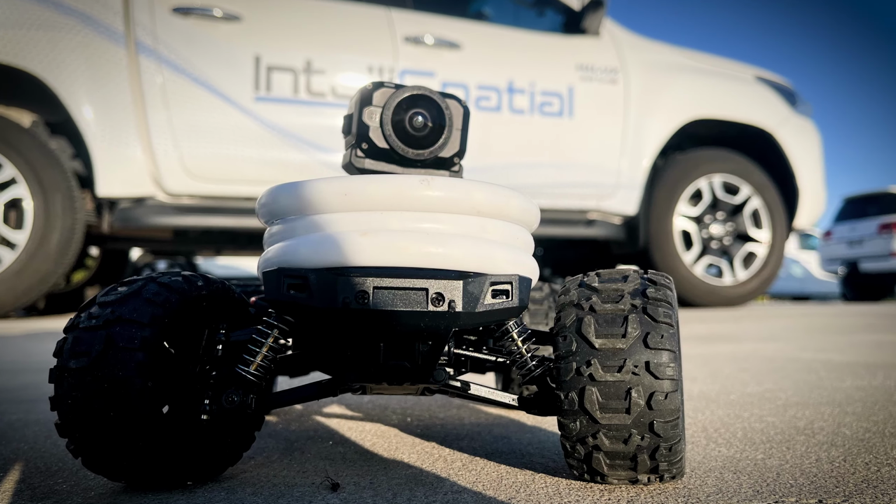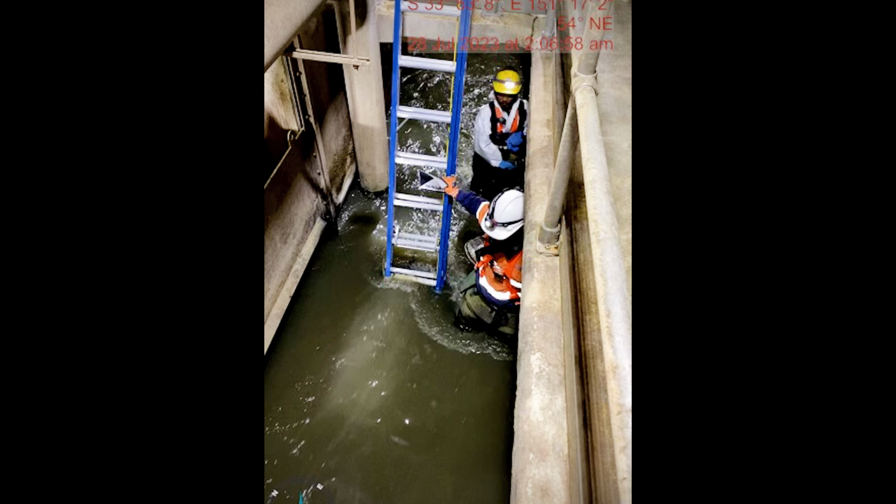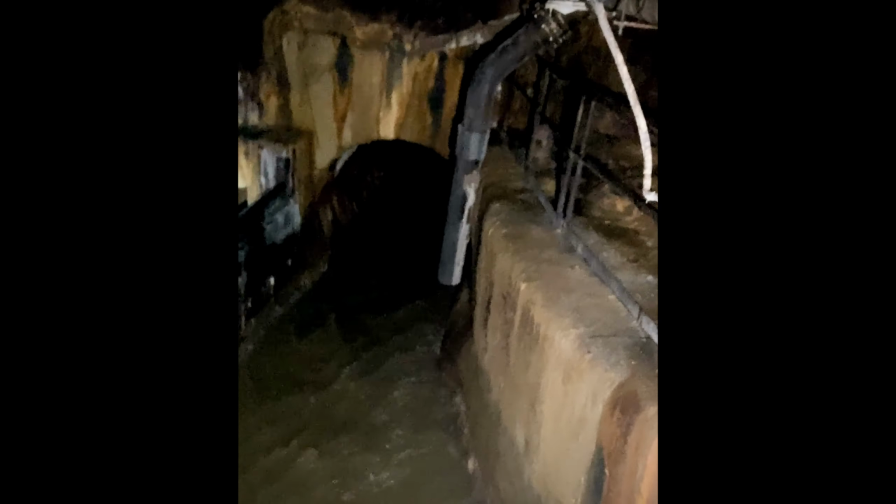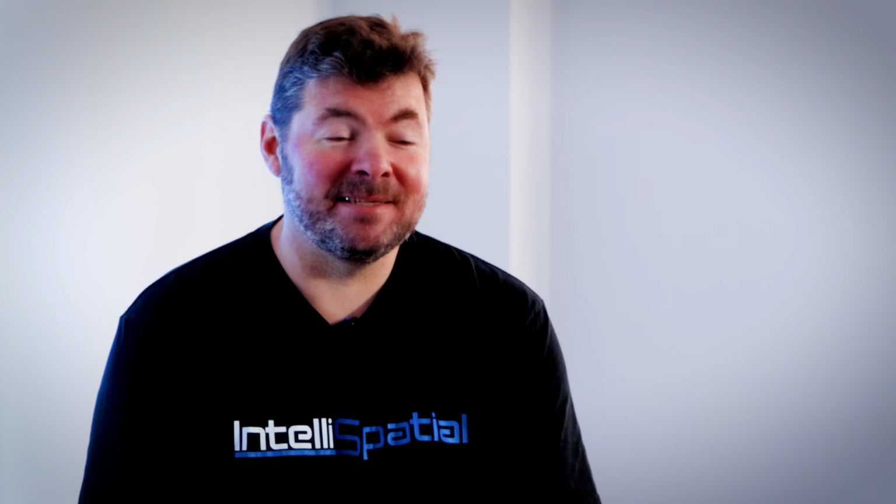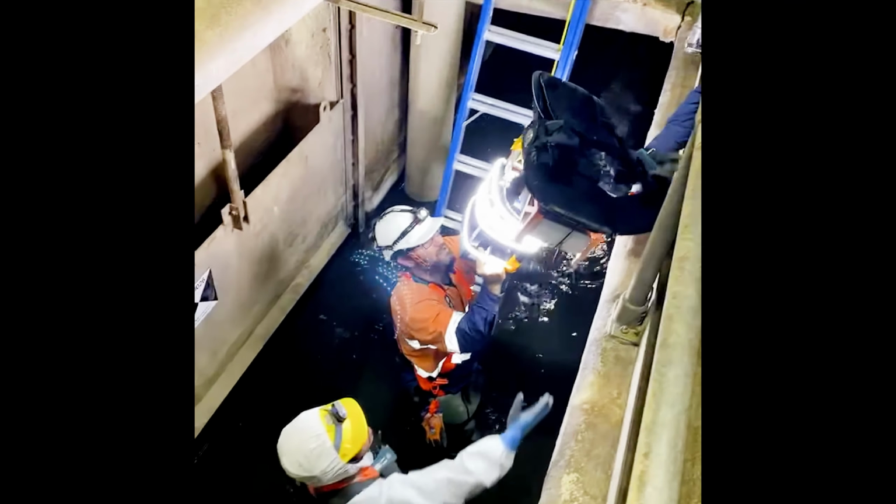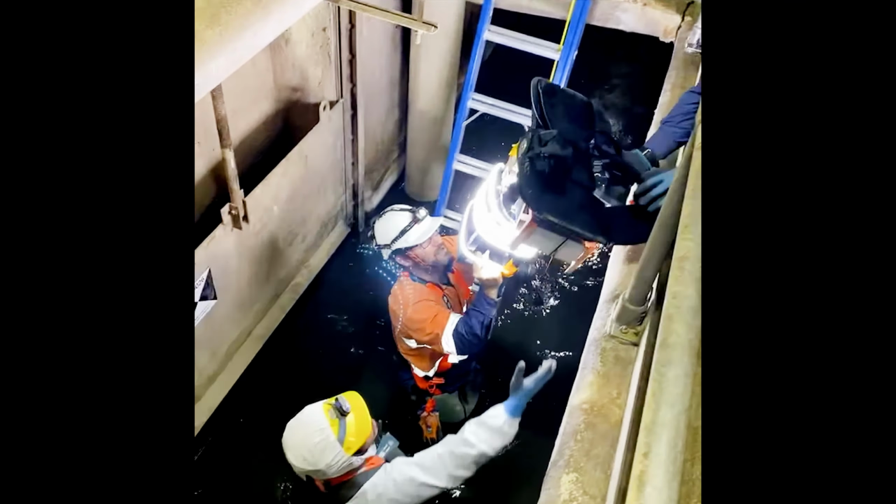Some of the unique challenges we faced on this site were confined spaces and tunnels. It's a sewage treatment facility, so there was an odd smell in places. To make this work, we came up with a number of unique solutions. We had to basically design specific backpacks that allowed us to capture from several different imaging devices at the same time.